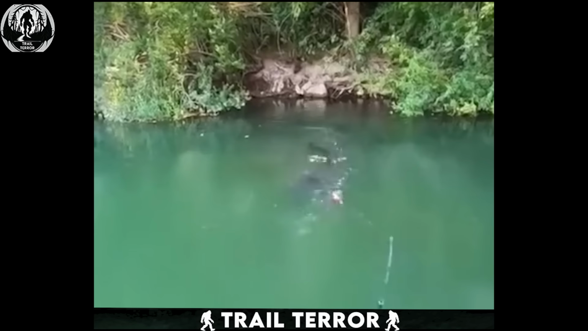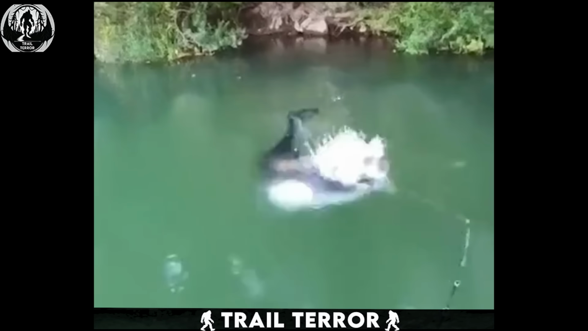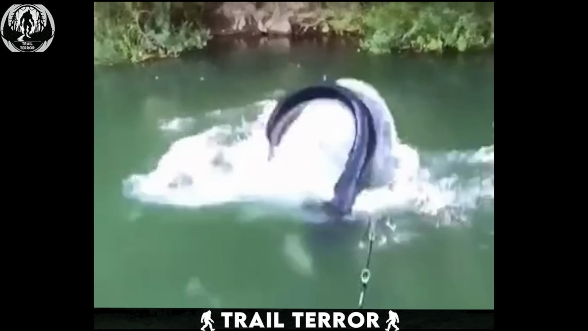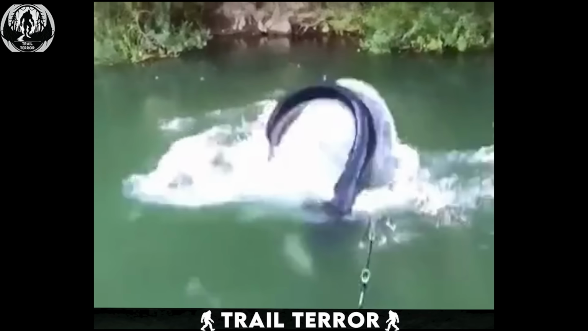I've searched high and low, but I can't identify this creature. Whatever it is, I'm glad the fisherman didn't reel it in completely. That thing could have easily jumped out of the water and attacked him.